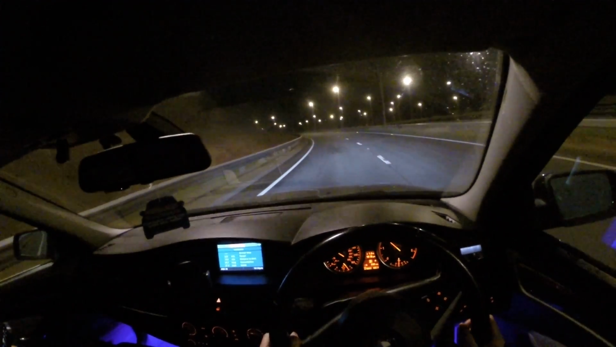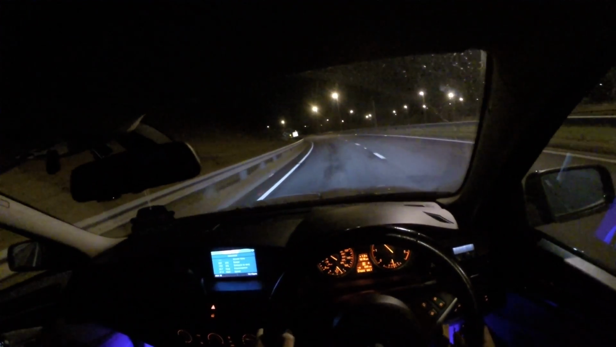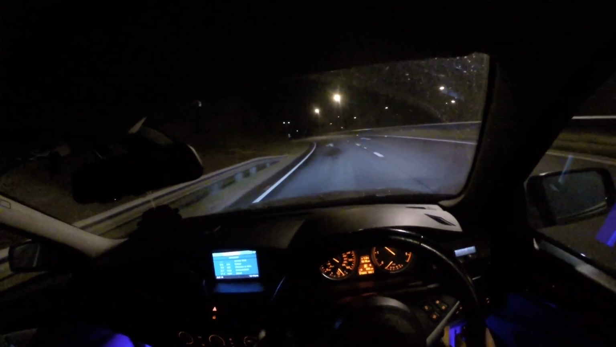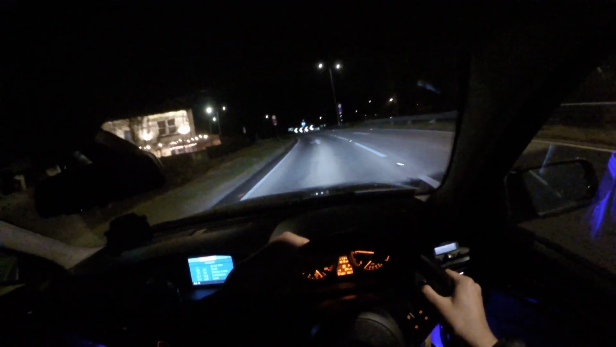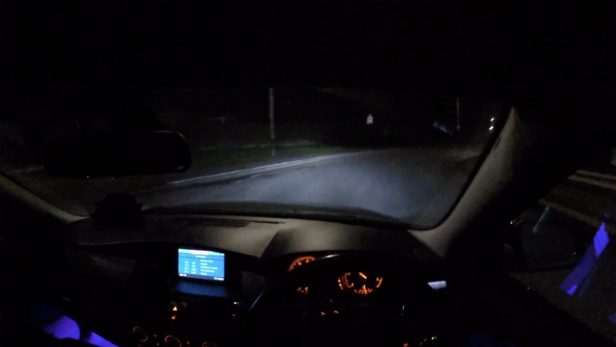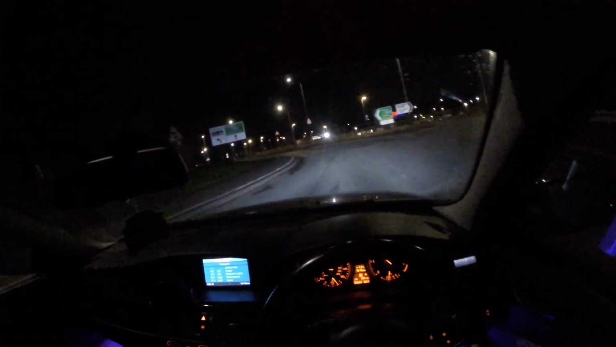Sometimes the engine just feels heavy, crazy heavy. That road's closed. Let's have a look, guys. Anything? Nope. Very nice, very juicy. Oh yeah, I need some new tyres. These tyres are shit.